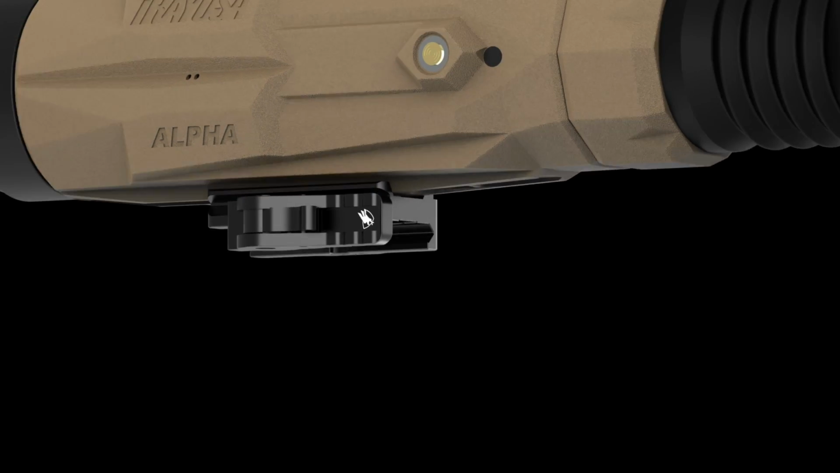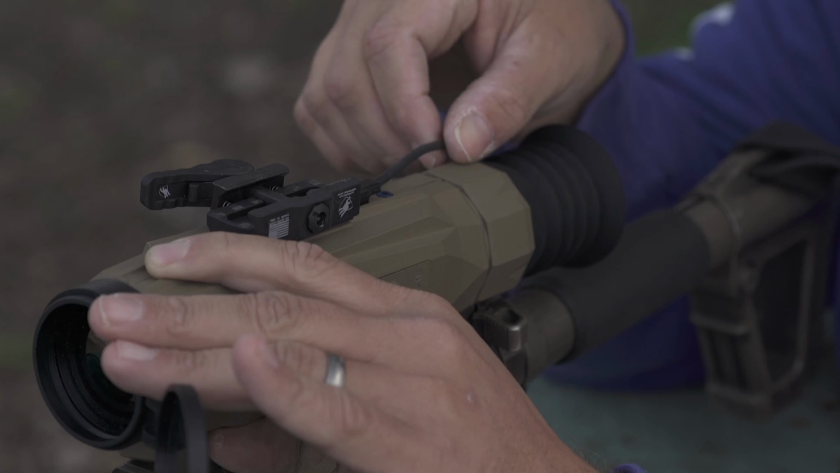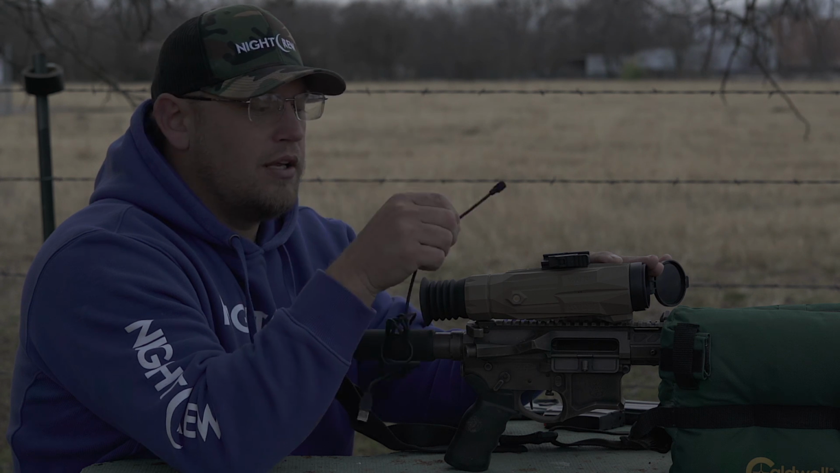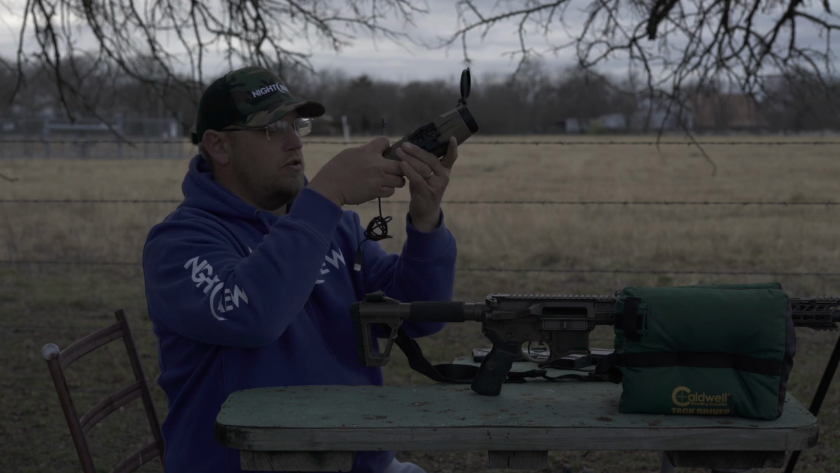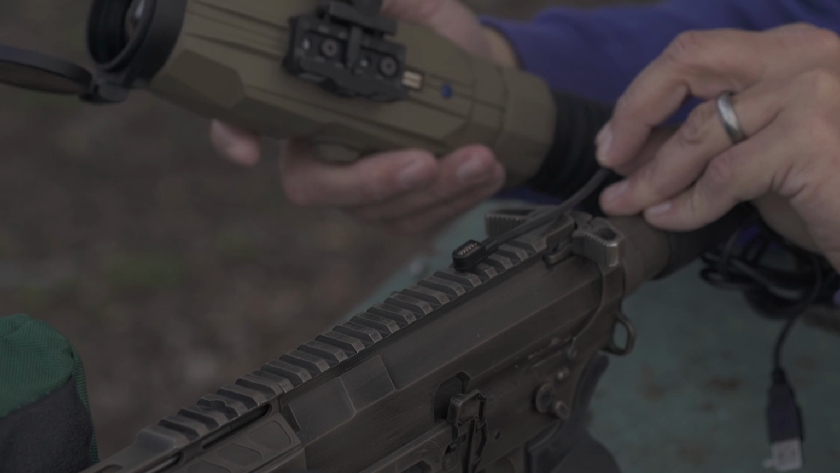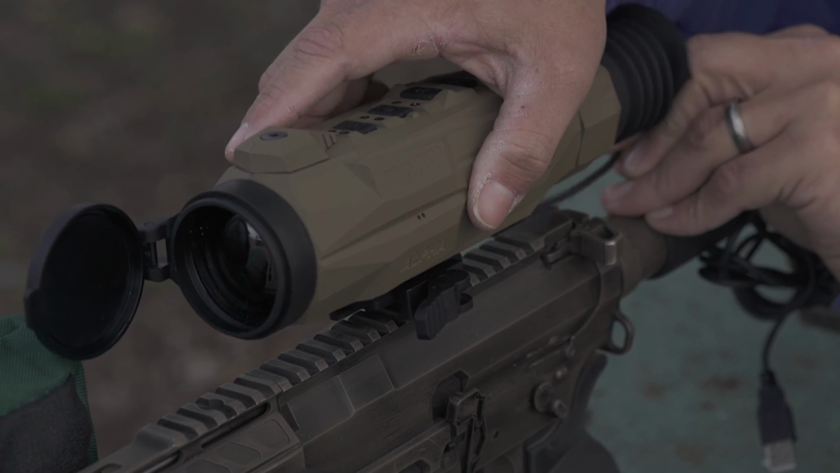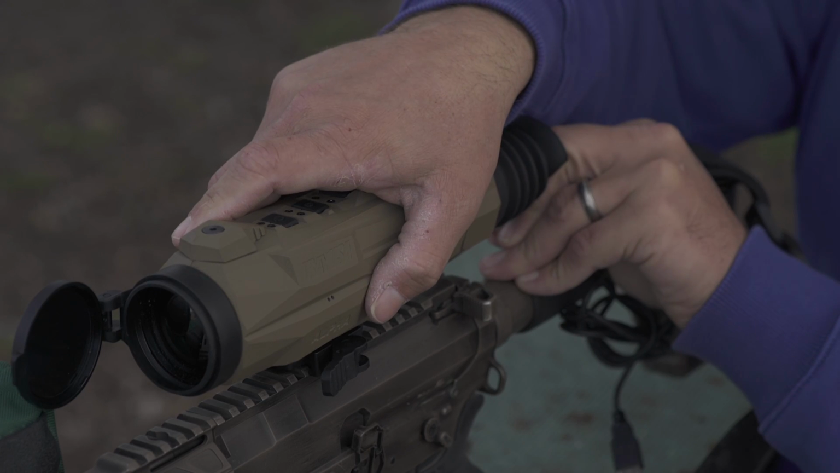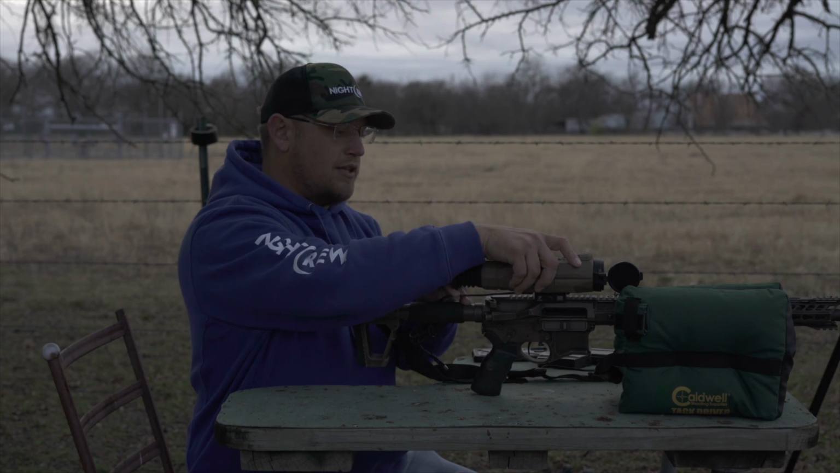So if you're using the Alpha for spotting and shooting and you want to remove your scope to spot, all you got to do is pull the scope off the gun. Your power supply stays with the gun, put it back on the pick rail, and it clicks right back into place. I'll show you in a real life situation. They're about to come out with a mount that will hold that power supply in place. And when you go to put the RICO back on the gun and set it down, see how that grabbed it and just clicked it right back into place? That's awesome. You don't have to fool with it. It's not in the way. No matter what you do, it's always gonna be sitting there for when you take the scope off.